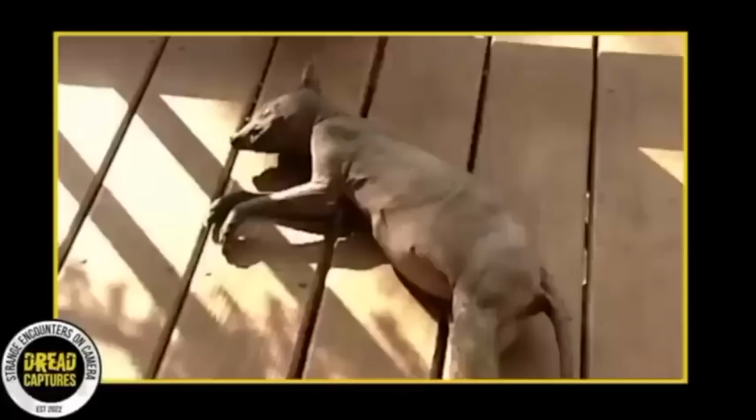"Strange, so I'm going to get my rifle and shoot it and get a close look, you know. And I'm glad I did because, you know, I don't know what it is. It's been anything from a big rat to the legendary chupacabra."